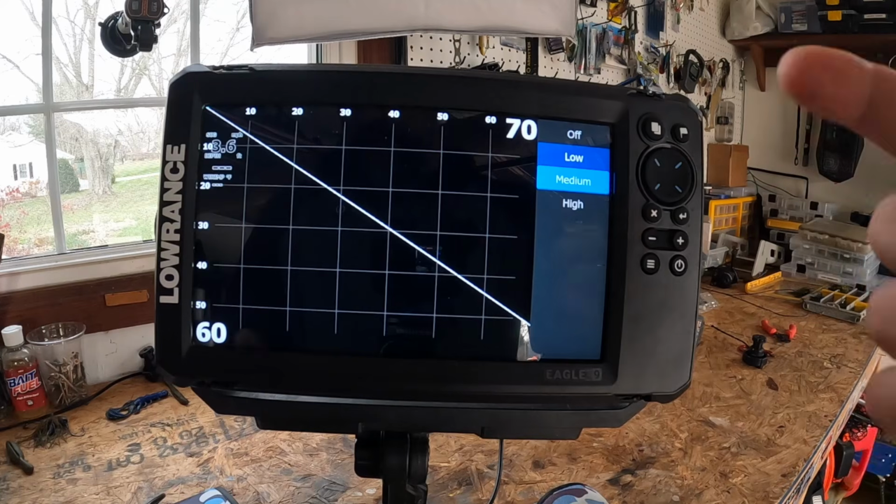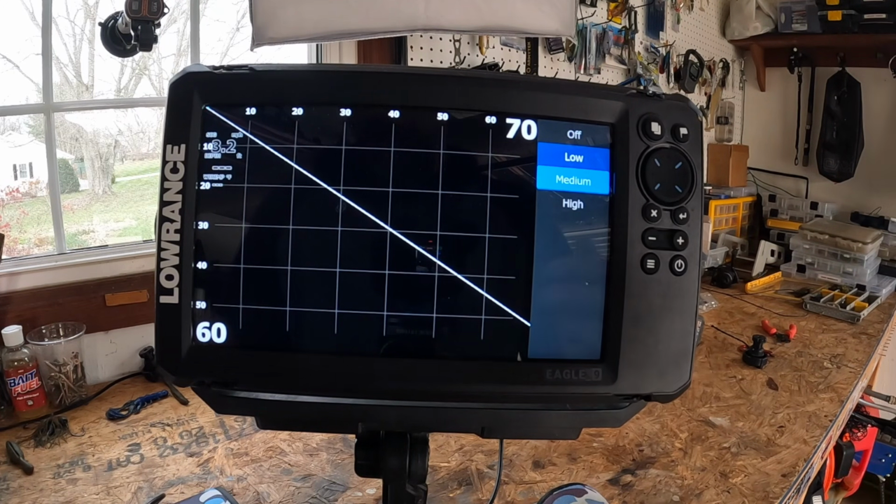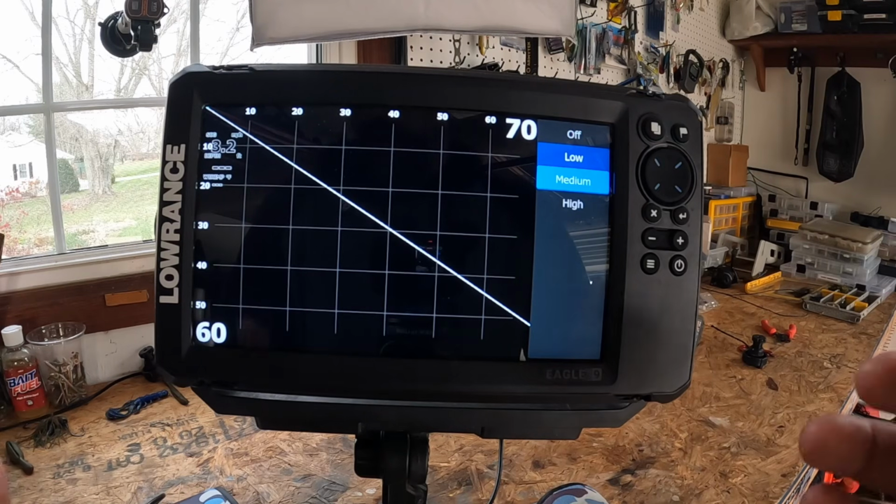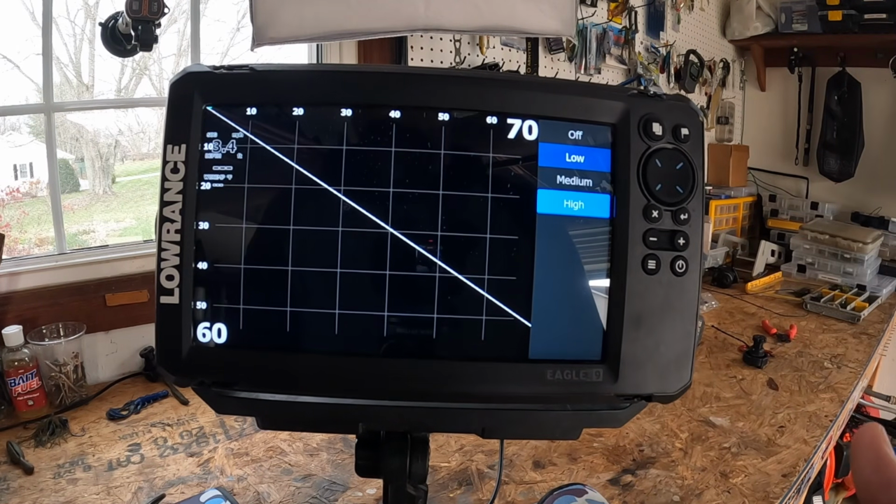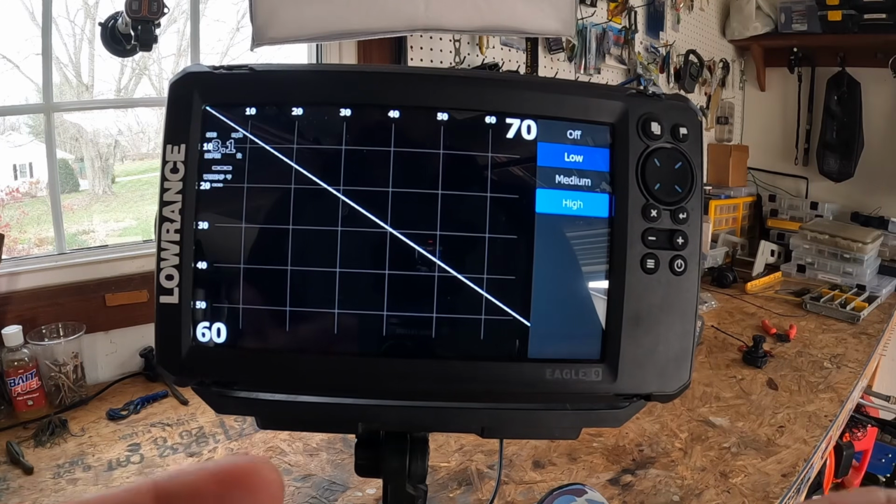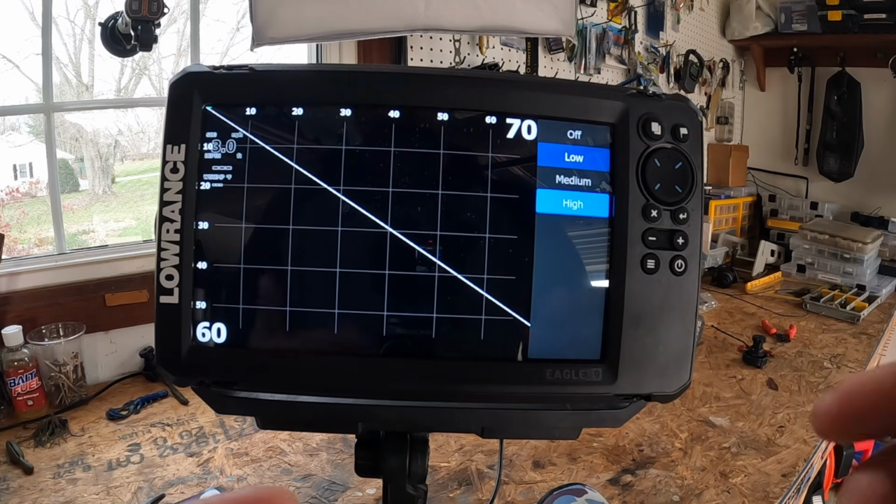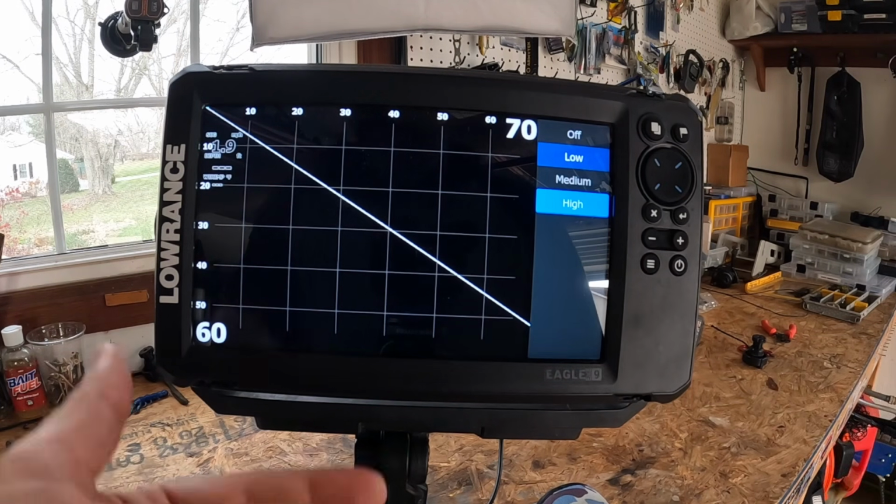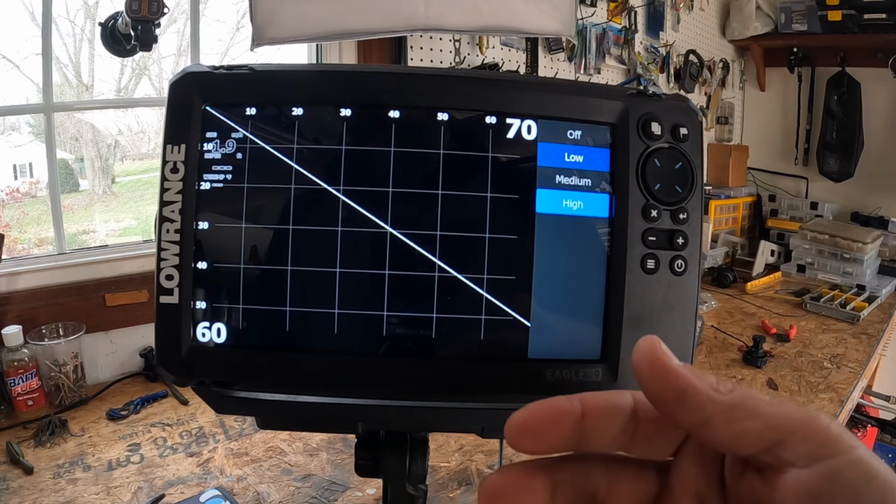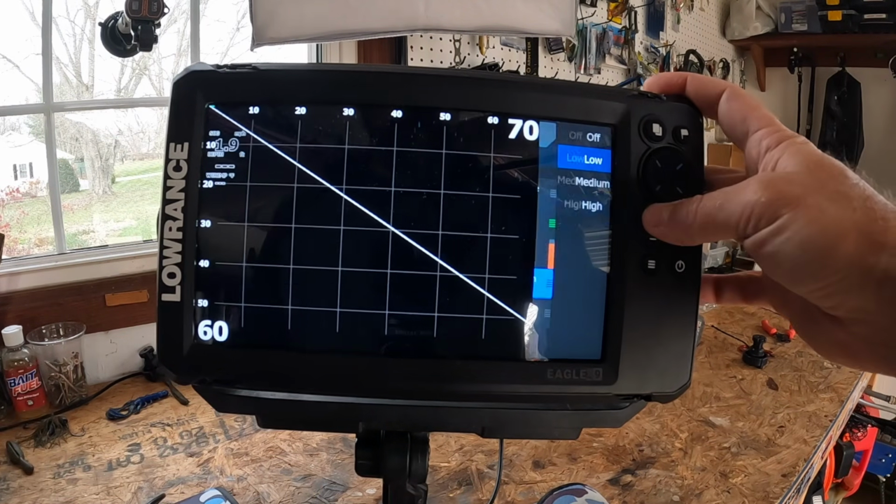So the medium is also going to be a medium filter. It's going to remove most sparkles and interference. It's really the best general purpose setting and perfect for trolling motors on low. And then high is going to be your maximum filtering. It's going to be your cleanest screen, but you lose some small bait or light targets. Really great for heavy chop or noisy setups. So, really quick guide here: I would start low, go medium if you see sparkles, go high if your motor is cranking, turn off for max detail.